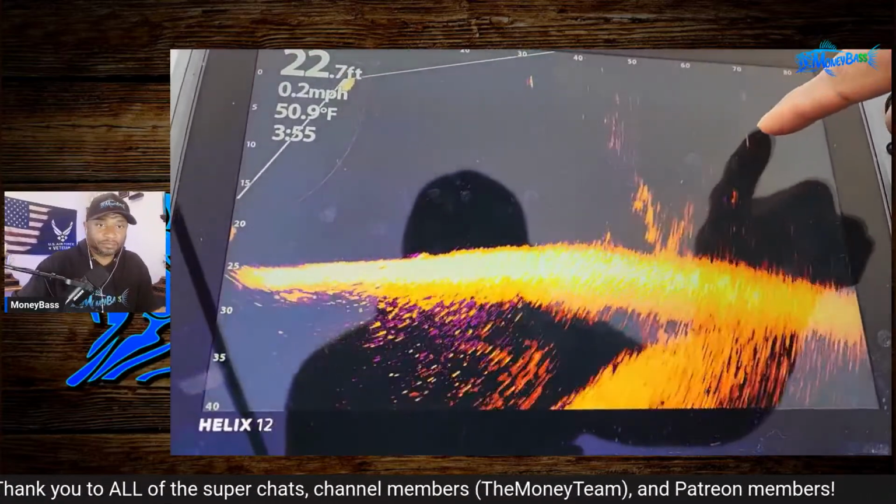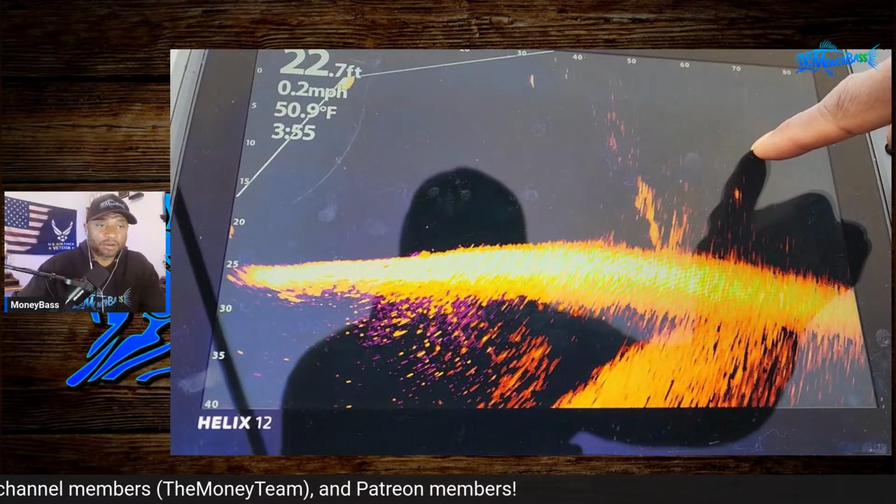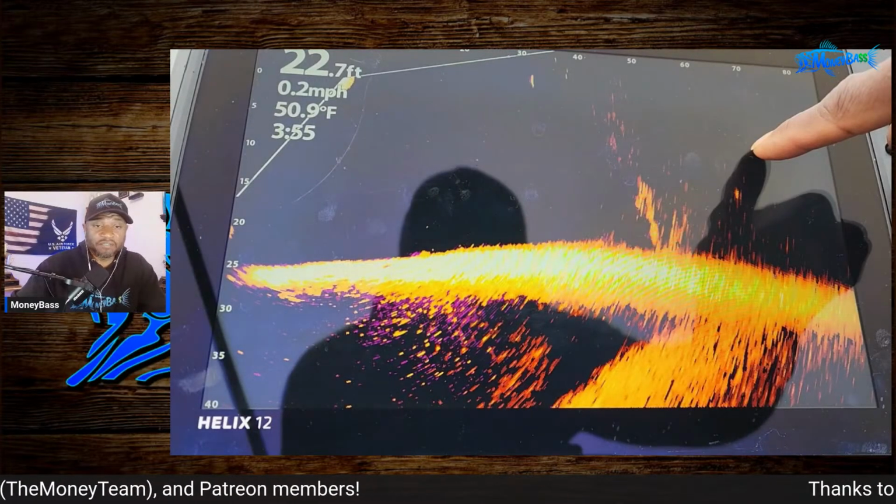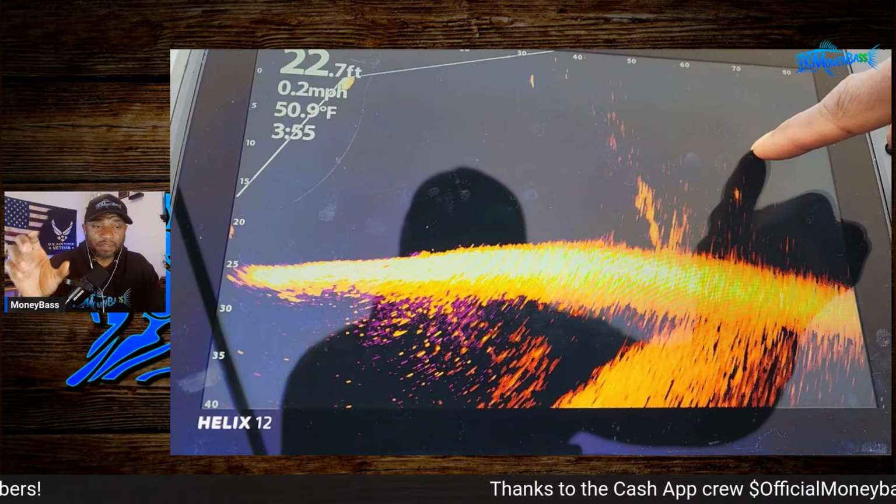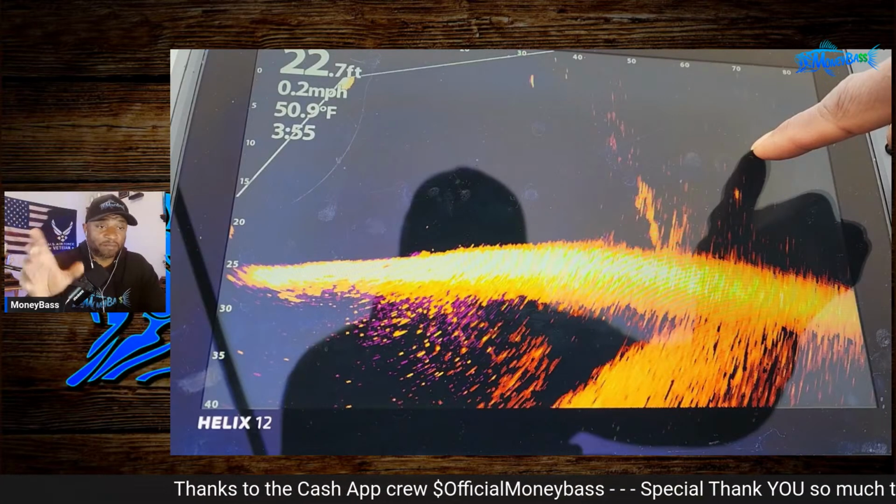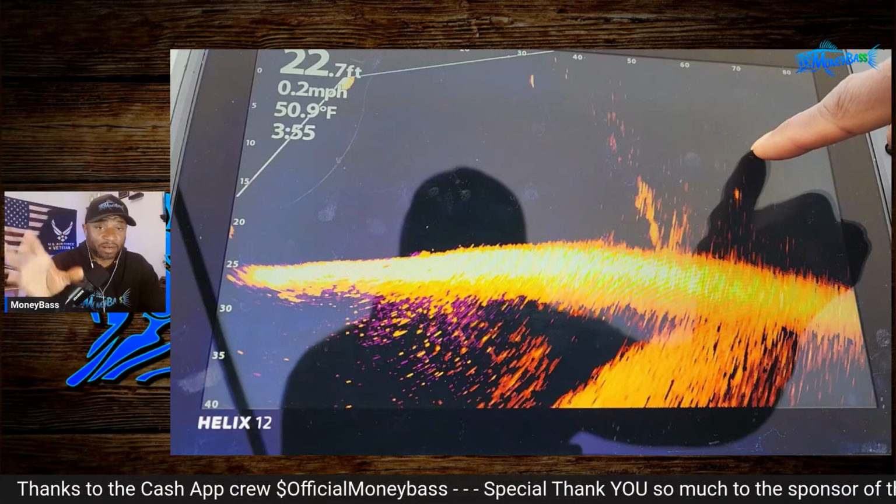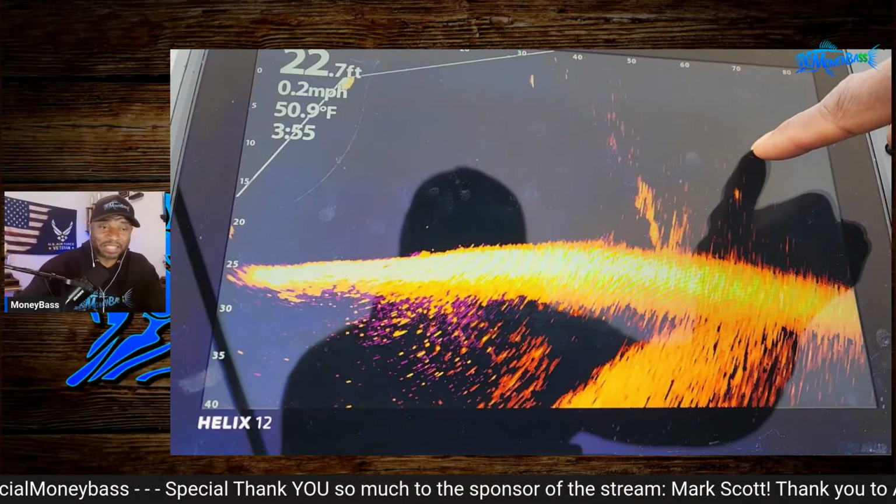All right, there's my bait hit. Okay, so you can see that bait whenever it hits the water, and when it first hits, you can see it very well. The other thing that you have to do is just make sure that you're keeping that bait inside of the beam. As long as it stays inside that beam, you can track it. But I'm out there kind of moving around. I'm trying to record and talk to you guys. So I'm doing my best to keep it within that beam.